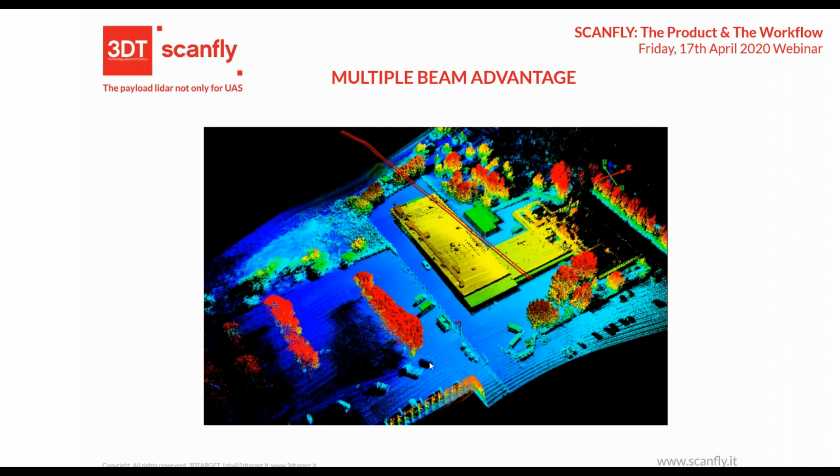Different angles allow you to have a different point of view, and you are accumulating the resolution and the number of points per square meter moving in the direction you want, because you have multiple beams. If you have only one beam, only one shot going here, you have this kind of visibility, for example, on these trees.